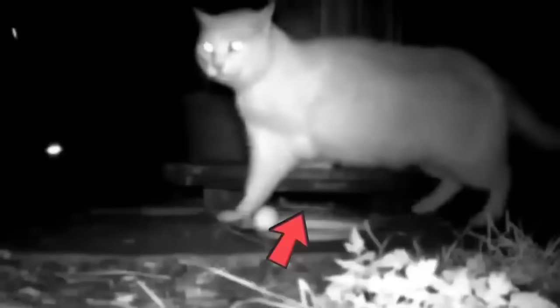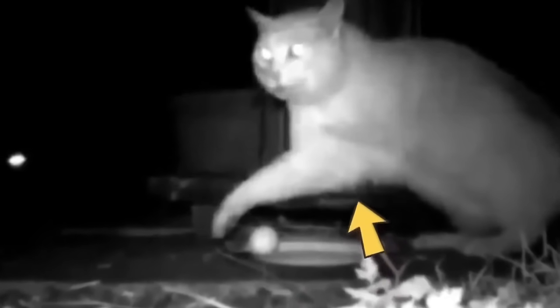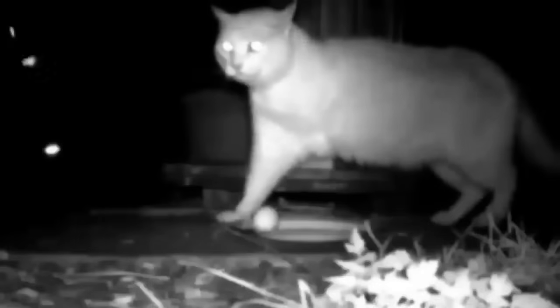As you can see, the cat is missing one of its hind legs, which would ordinarily put it at a disadvantage in a physical altercation. But the cat refuses to let that hinder it, and it stands its ground, ready to defend its territory and the precious egg. The fox tries to grab the egg, but the cat quickly pounces and scratches the fox with its claws.